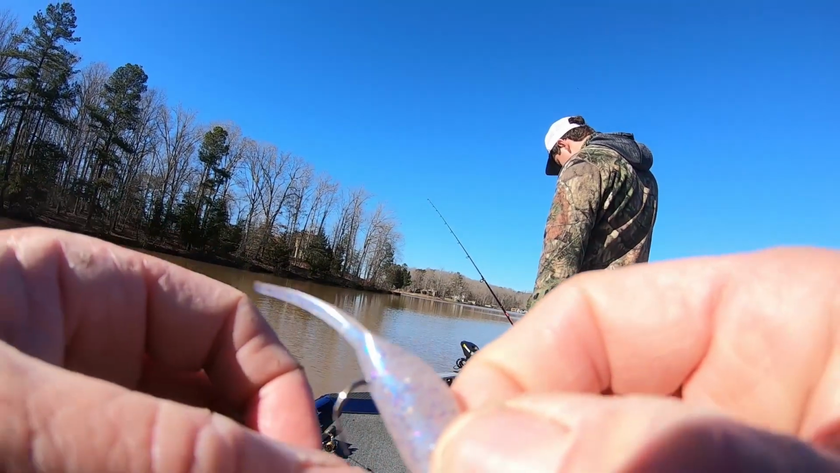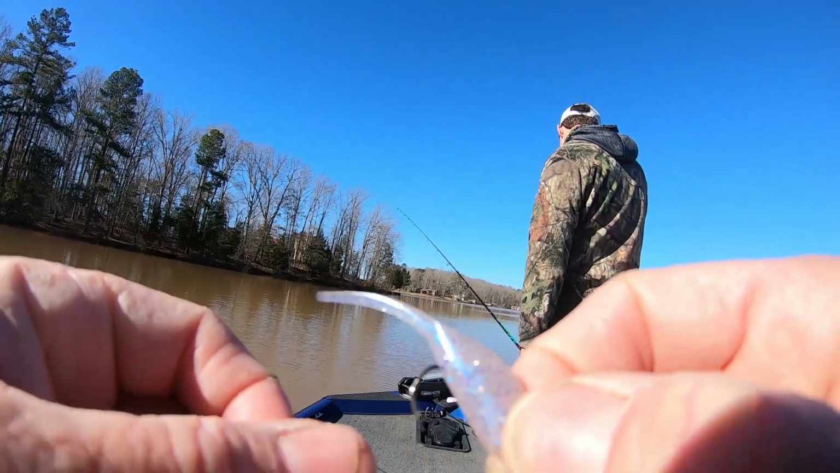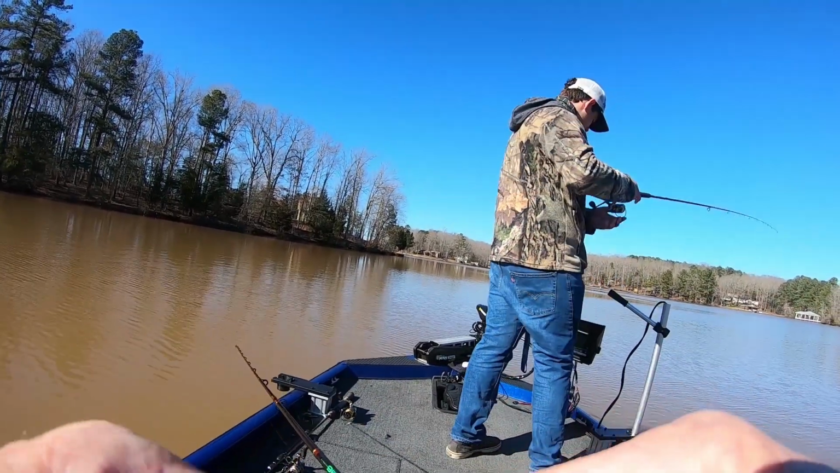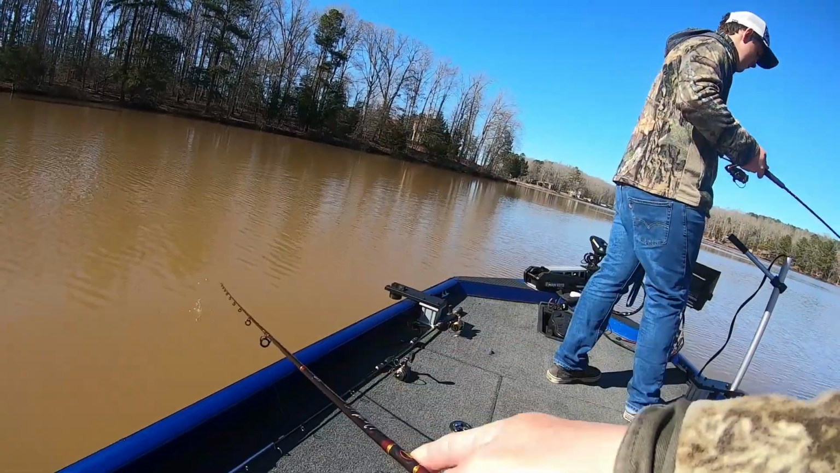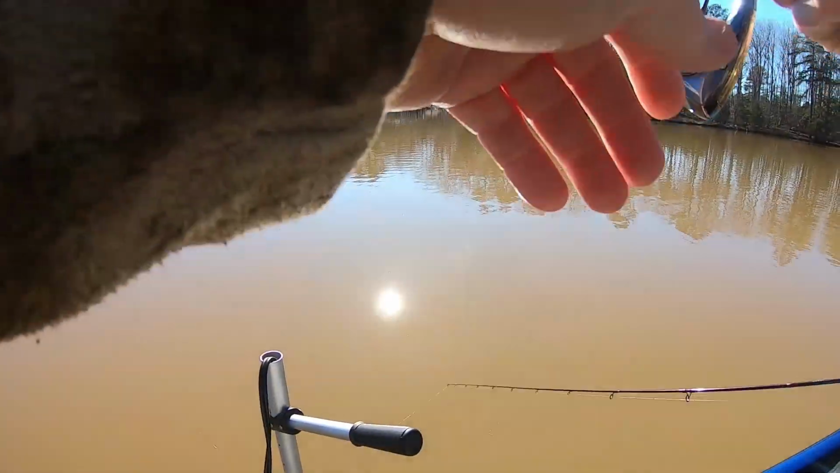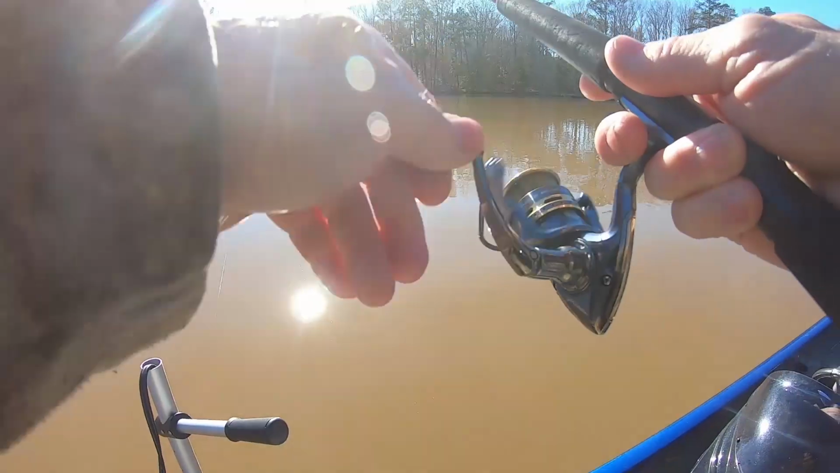Look, it's sticking in my fingernail. See the scratch? If your hook tries to stick into your fingernail when you pull it a little bit, it's sharp. It depends on where it lands in that crappie's mouth, whether you get a good hook set or not, huh? That was the one that was down there at 15 foot deep.